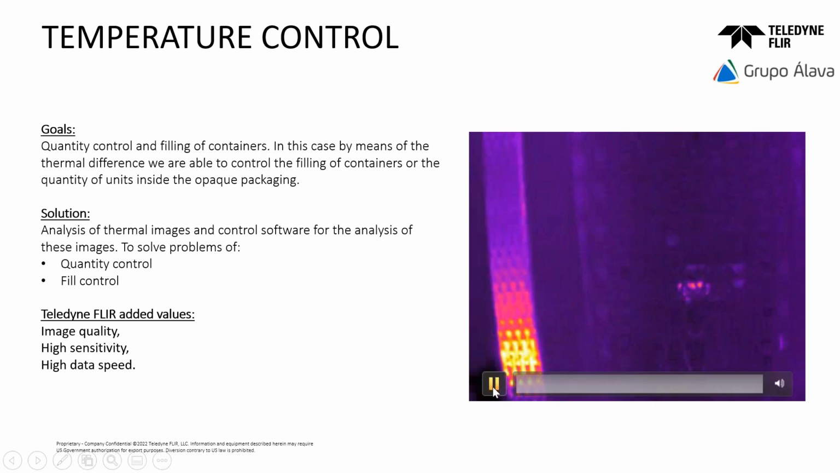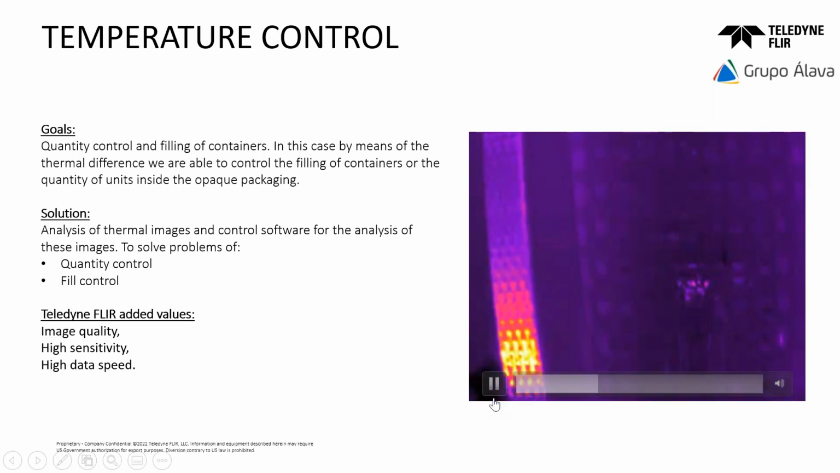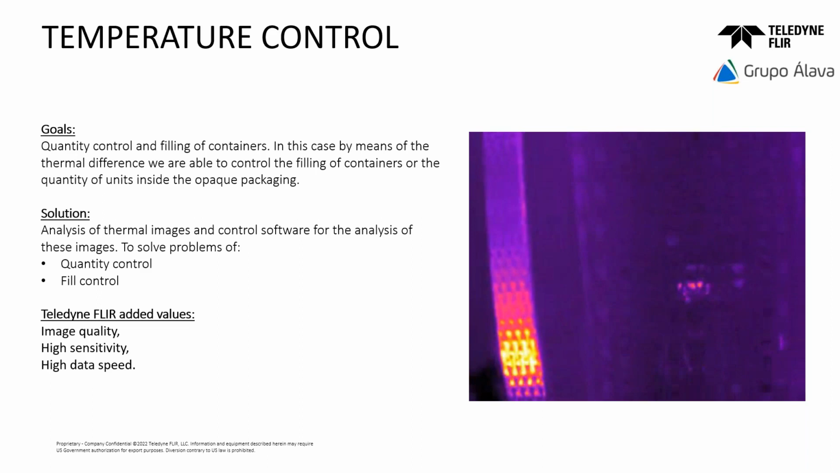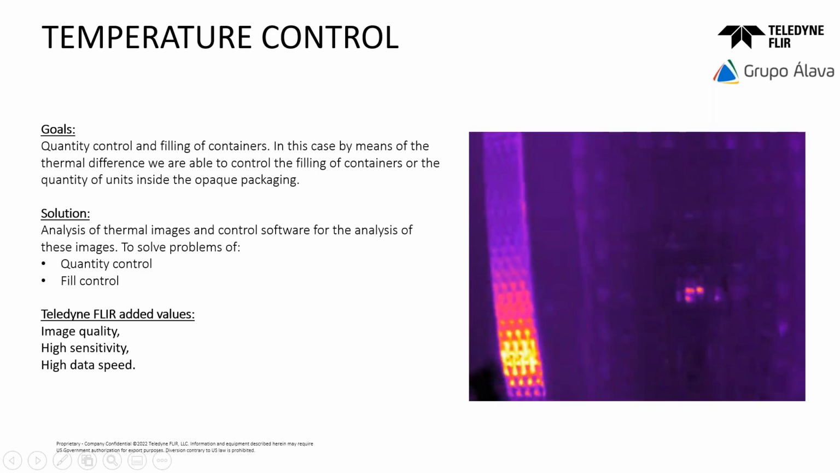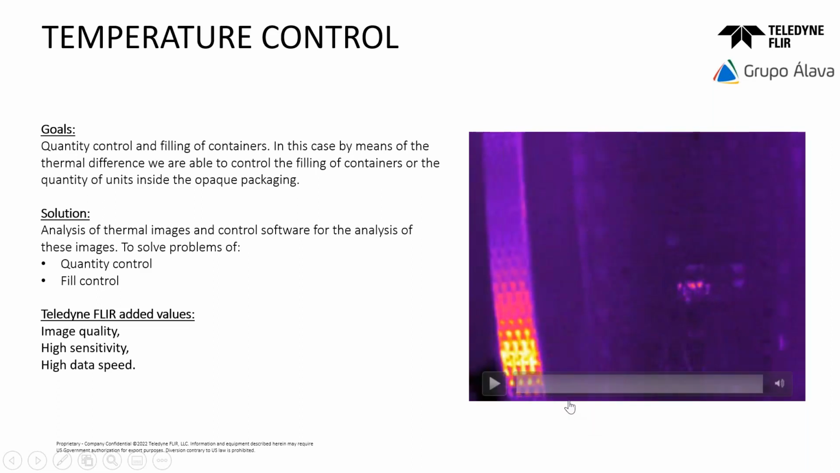We use a FLIR A400 Smart, and what we see is how full the bags or containers are. It's a test on a real company. The goal at the end is to have a quantity or quality control of the fill of the containers.